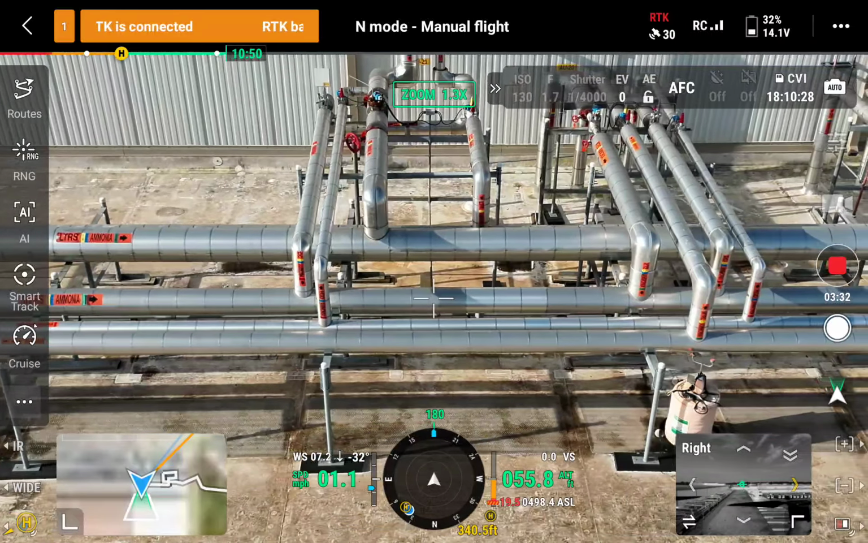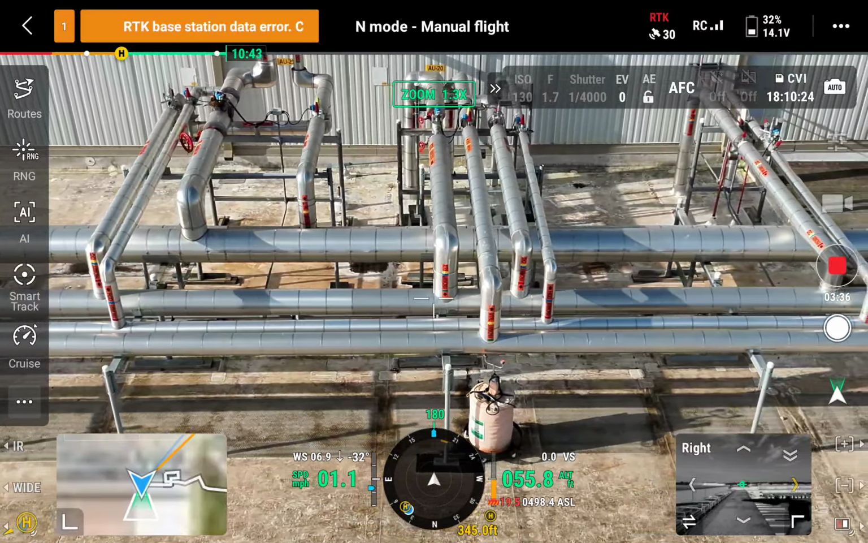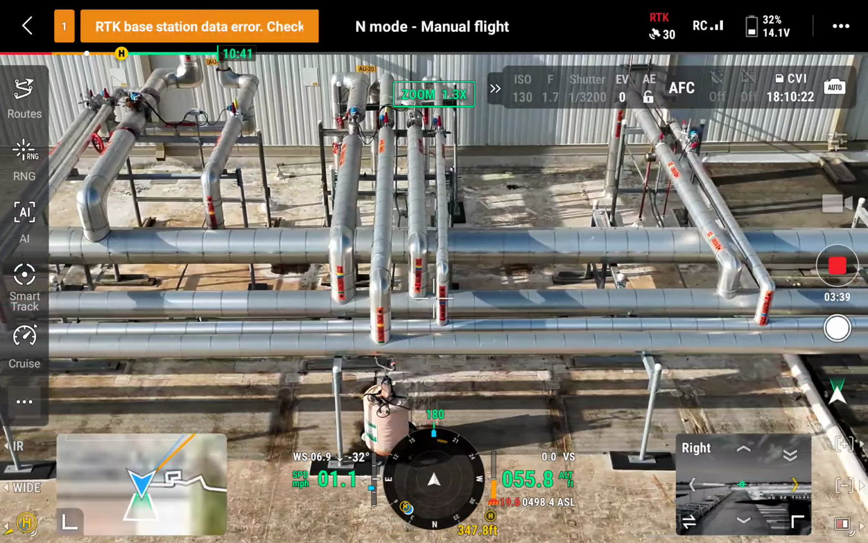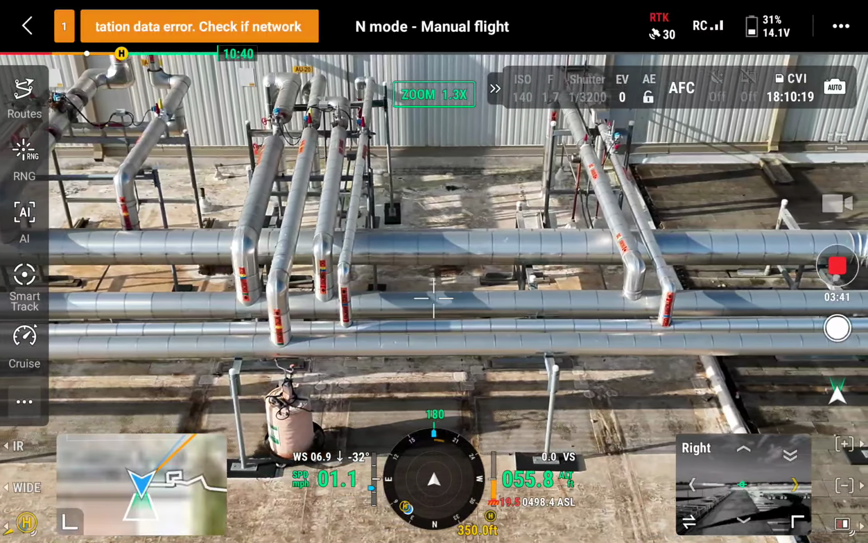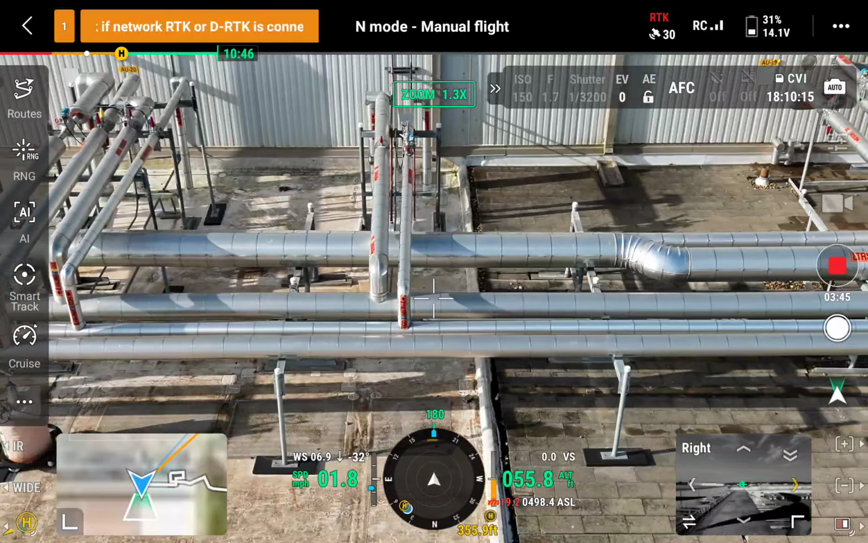So is that also mapping? That's all brand new pipe. No, this is just... It looks good. Insulated. Majority of it's insulated. Yeah, but that's all brand new. We just got through repiping this whole warehouse. It's stainless.